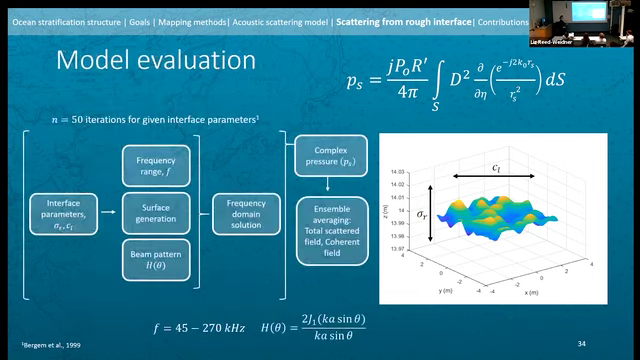So we have defined our parameters. How do we evaluate the model? So we're going to evaluate the model for our complex pressure. And we do this by defining a specific distribution of roughness. And then we define 50 independent realizations of surfaces, and we evaluate the model for those. The model was evaluated at 13 meters depth for a frequency range of 45 to 270 kilohertz for a piston transducer beam pattern. And the output are then 50 independent measures of complex pressure from surfaces that have the same roughness statistics.